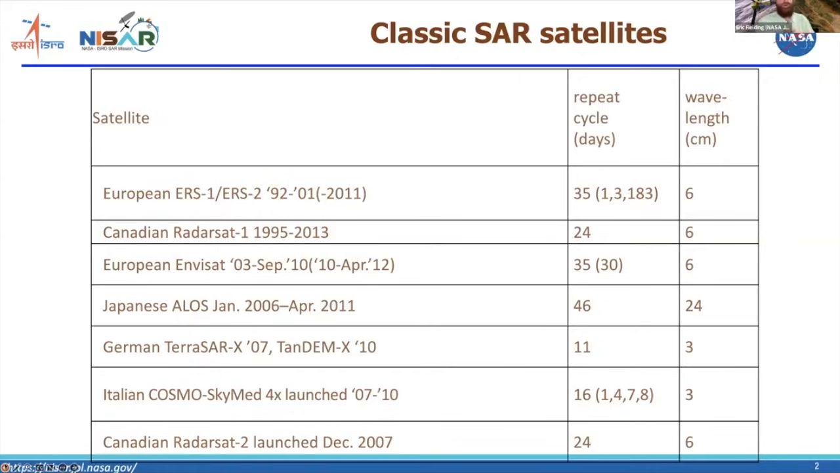Then TerraSAR-X was launched by the German Space Agency, DLR, in 2007, and then followed up by a second satellite that was identical called TanDEM-X. Those two satellites are still flying, and they fly very close to each other in the same orbit, a few hundred meters apart.